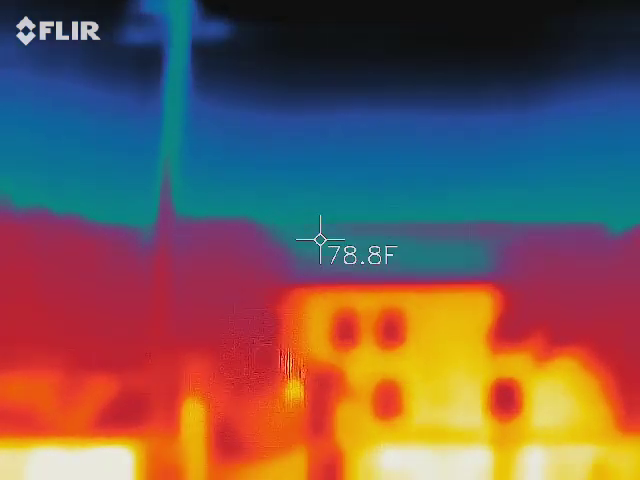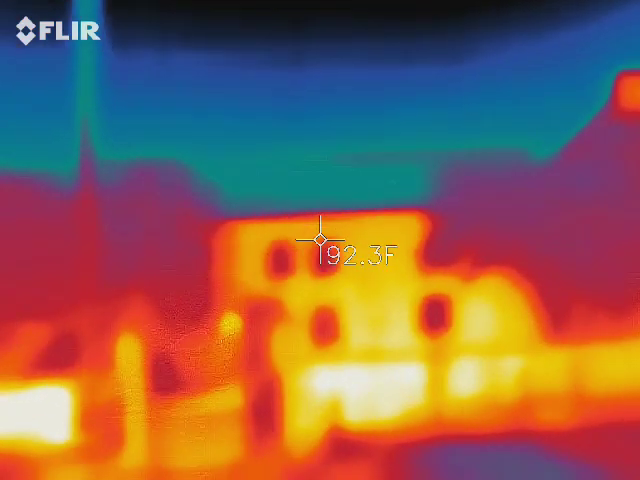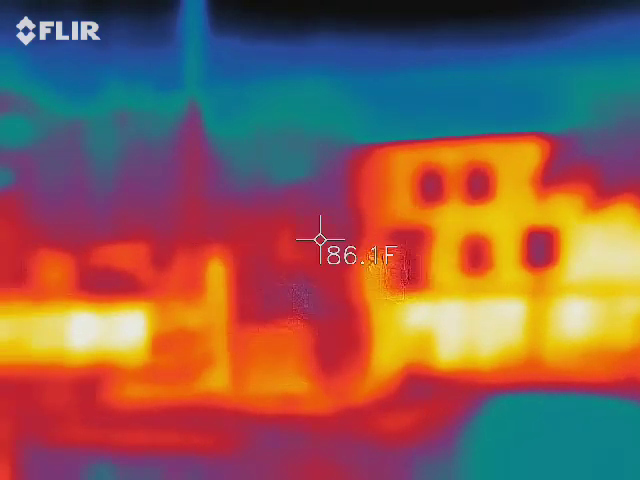So we're gonna walk about 2 blocks. I could be, again, wrong, but it's pretty much not gonna work. I thought that window up there was pretty cold. You can continue to film the whole thing just in case we catch something. You just never know.